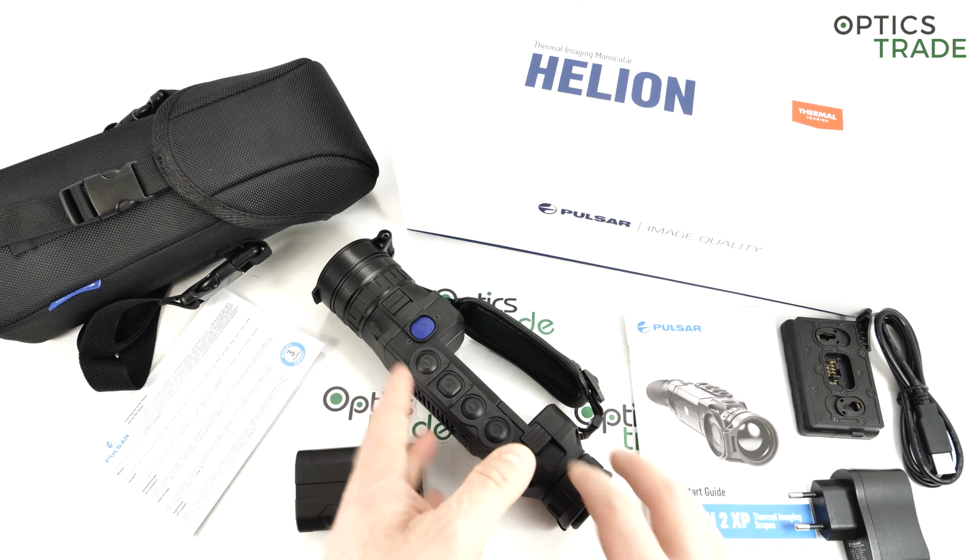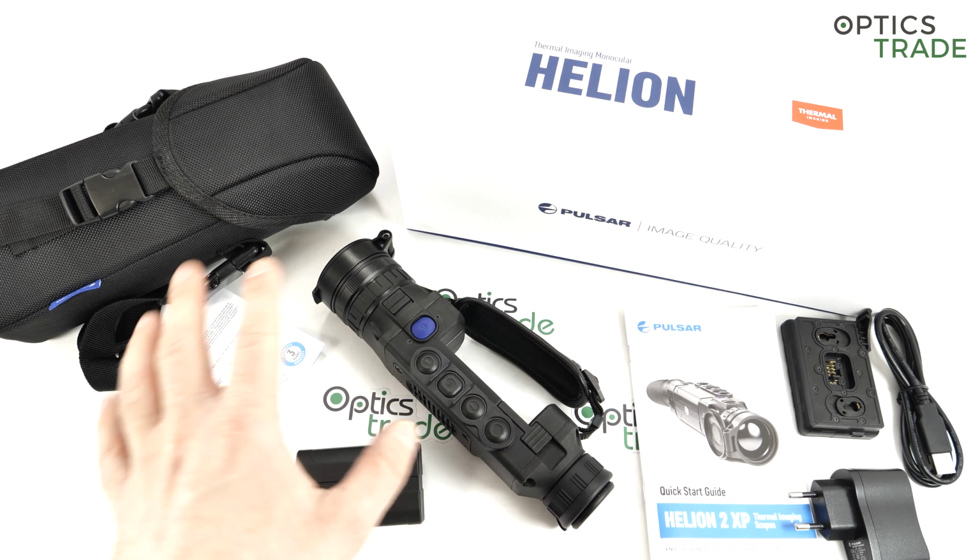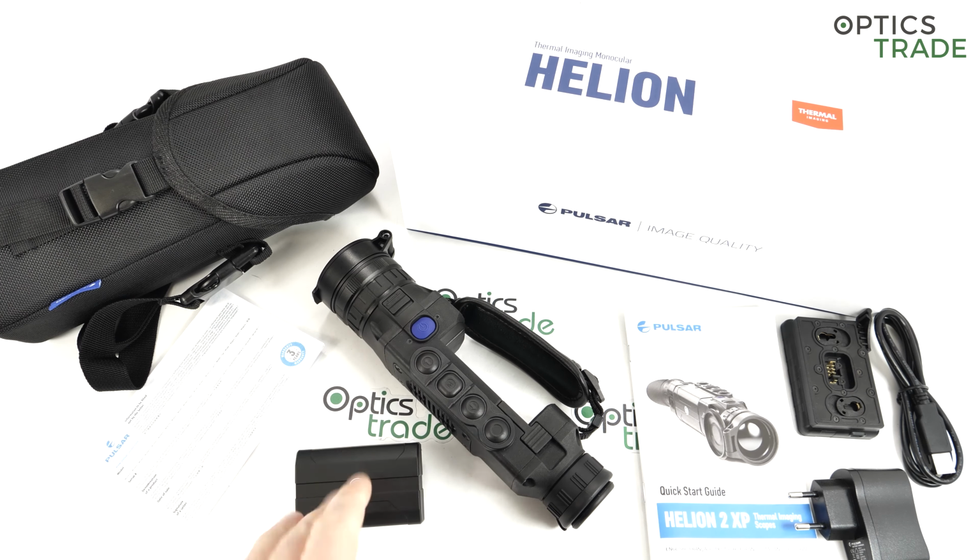But on the inside, this device got a new sensor. And the new sensor is much better because it detects smaller temperature differences. I will come back to this topic when I talk about the sensor itself, but it's really hard to see, but the change is profound when you use the device. But on the outside, you only see that the button is blue, everything else is completely the same.